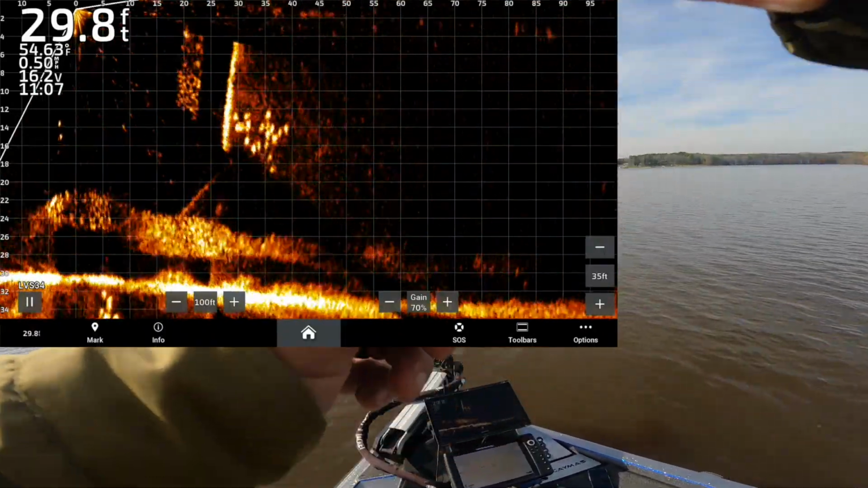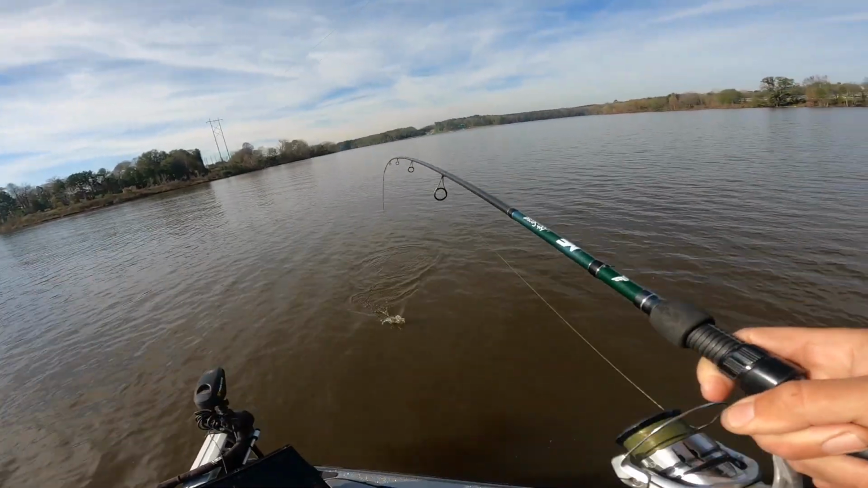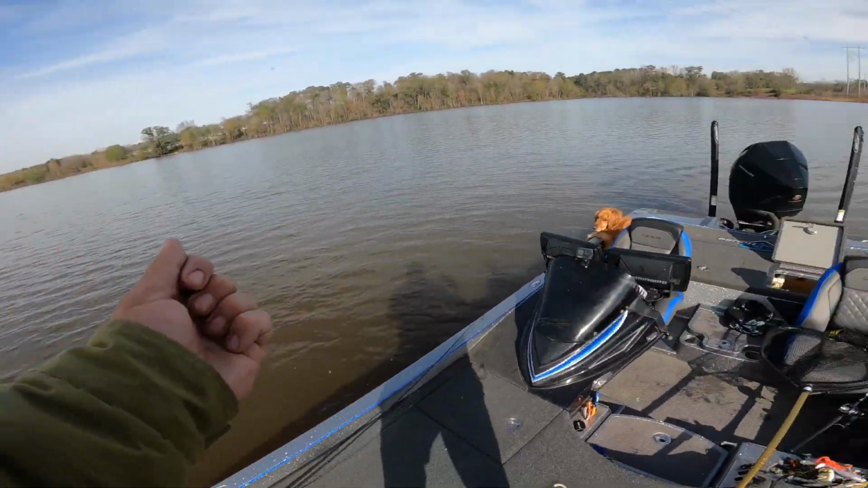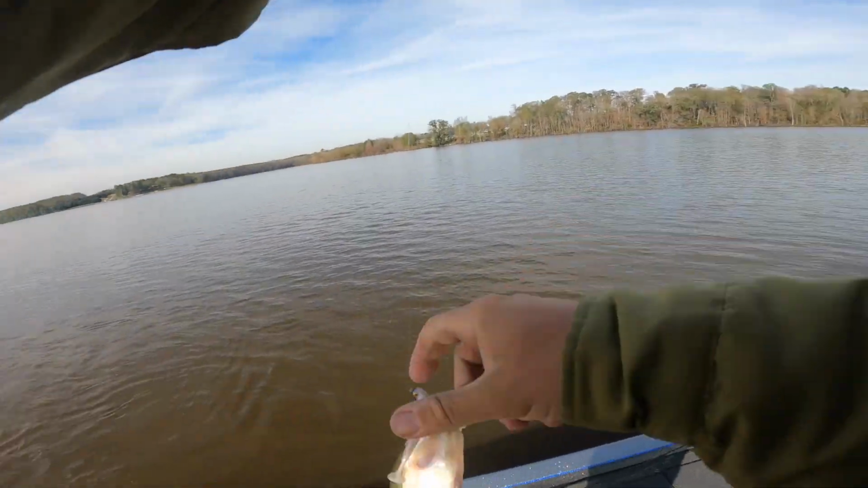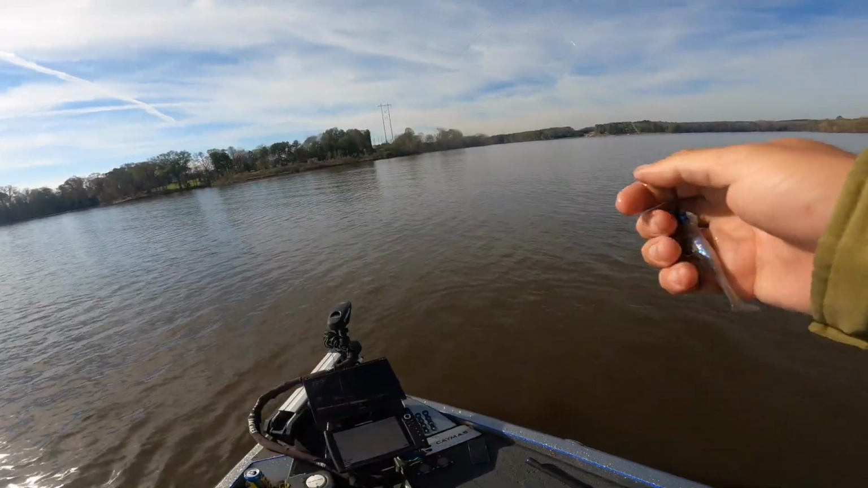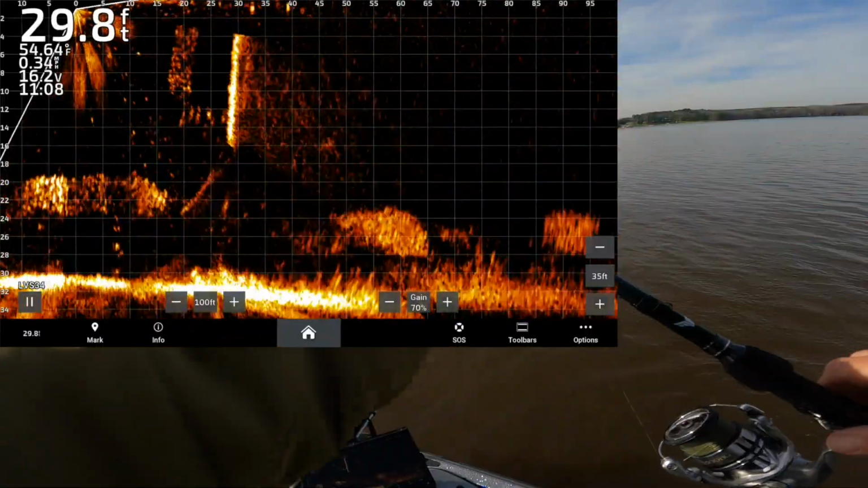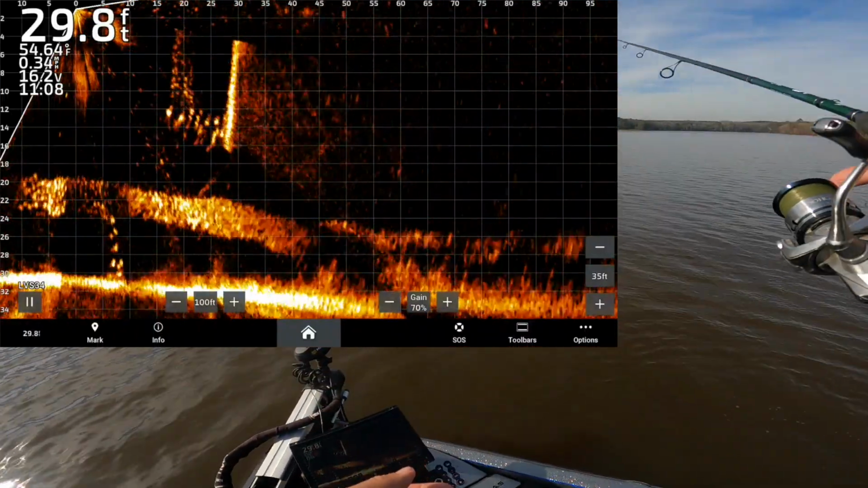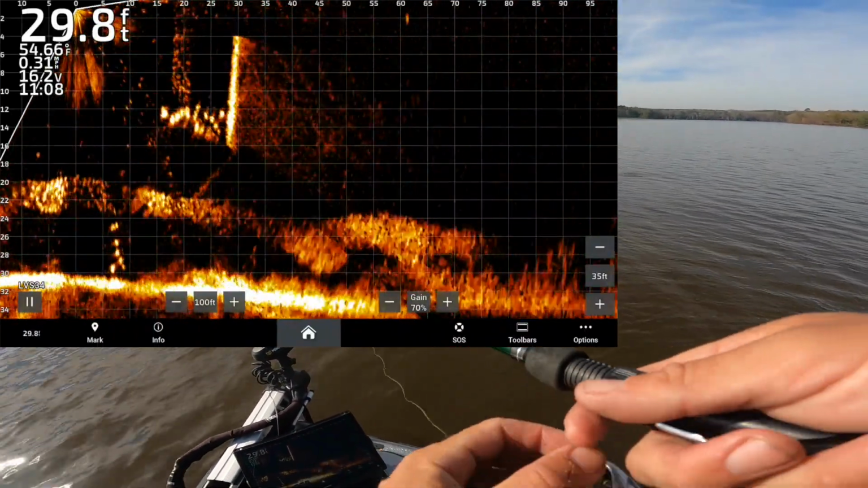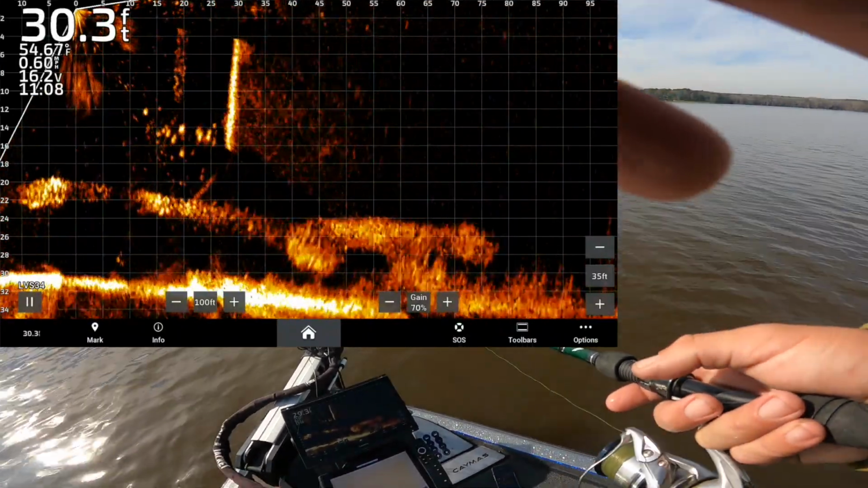Those are bigs too. That's a freaking heavy boy. I was thinking he was a bass there for a second. He's not. He's a crappie, Emmy girl. Not as big as you guys noticed though, in the school. Yeah, you can tell they're smaller just by looking at them. It looked like there was like 8 in the group, and now you look at them, there's like 20, because they're not very big. Throw it back out here and pendulum it down.